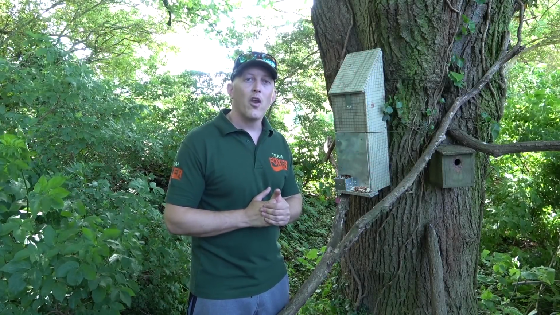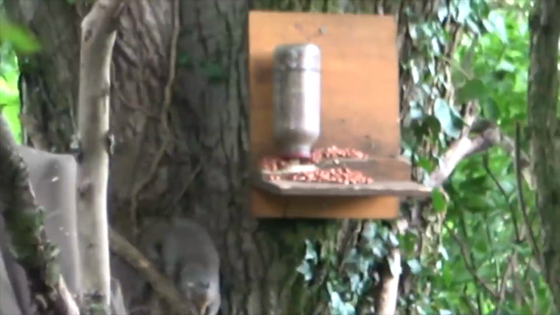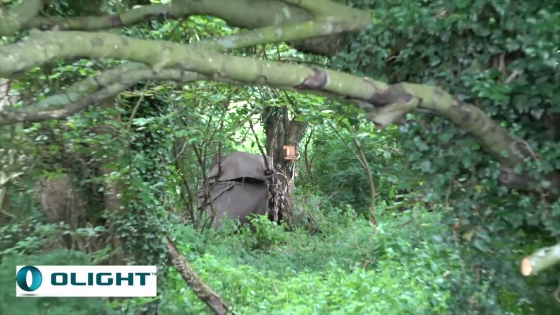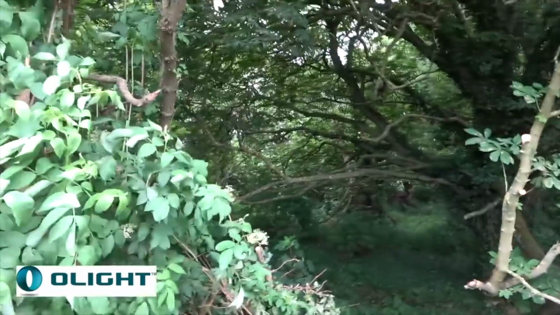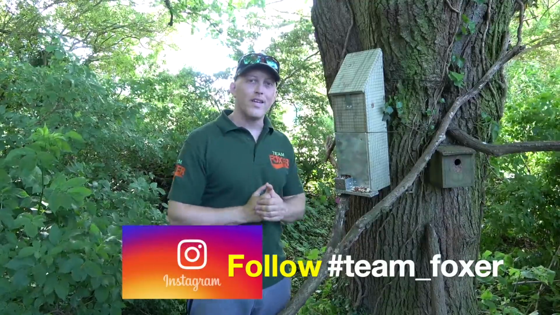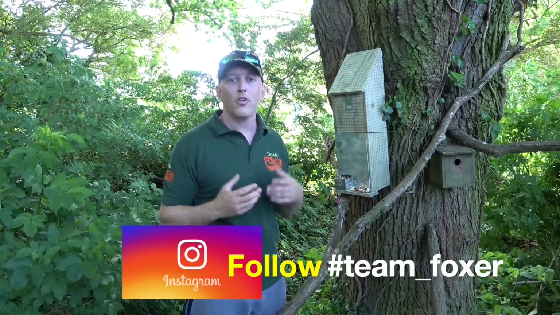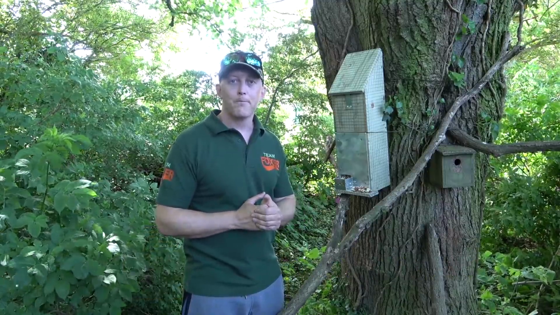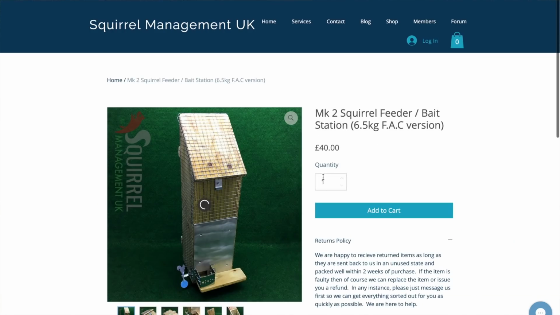Some of you may be aware that I've been using a particular type of squirrel feeder for a while now. It's my homemade jar feeder, and the reason I specifically used a jar was simply because I could actually see whether or not the nuts were going down from probably 80-90 yards away from the road. I cut myself a little passageway all the way through to the feeder to see if it needed topping up. The downside is it wasn't a massive jar, so the nuts, when the squirrels were really on it, were going down significantly. So speculatively browsing the internet one day, I came across Squirrel Management UK.